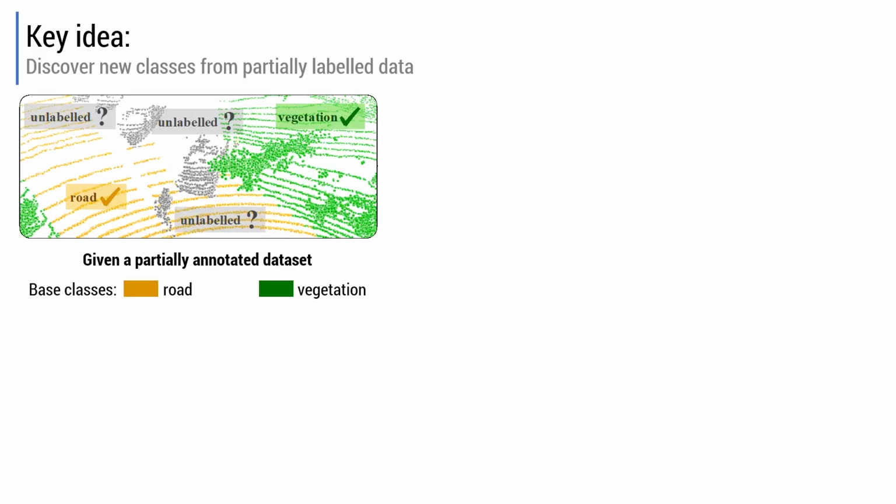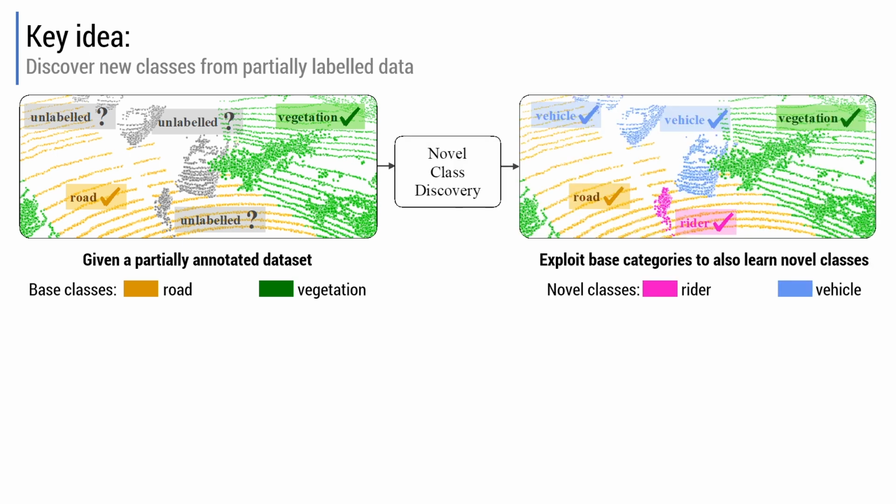In novel class discovery, we work with a partially annotated dataset, where the labeled categories are referred to as base classes. In this example, road and vegetation points are labeled, while the rest of the points are unlabeled. Our goal is twofold. Firstly, we aim to learn the proper segmentation for the base categories. Secondly, we want to discover the correct classes for the unlabeled points, which we refer to as novel classes. In this specific case, the novel classes are vehicle and rider.